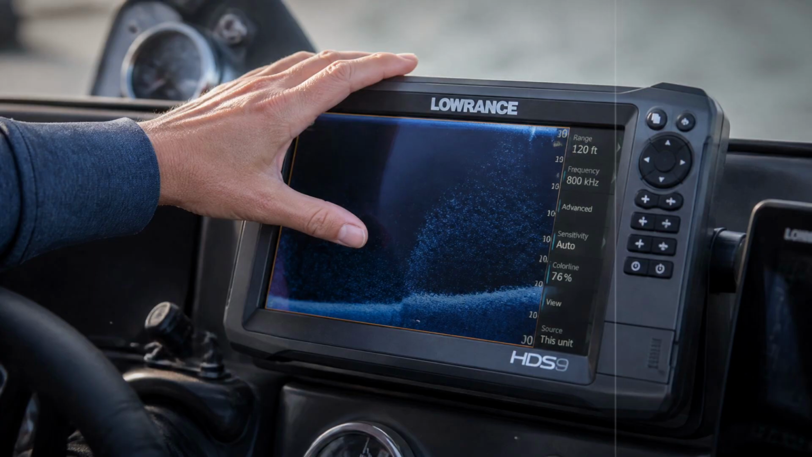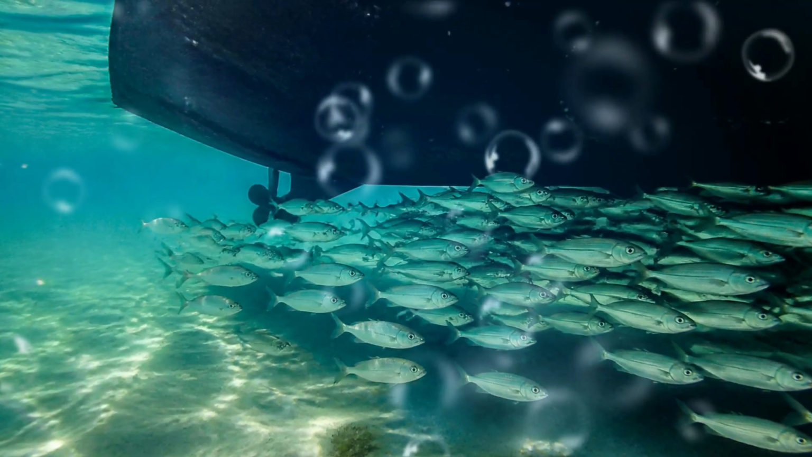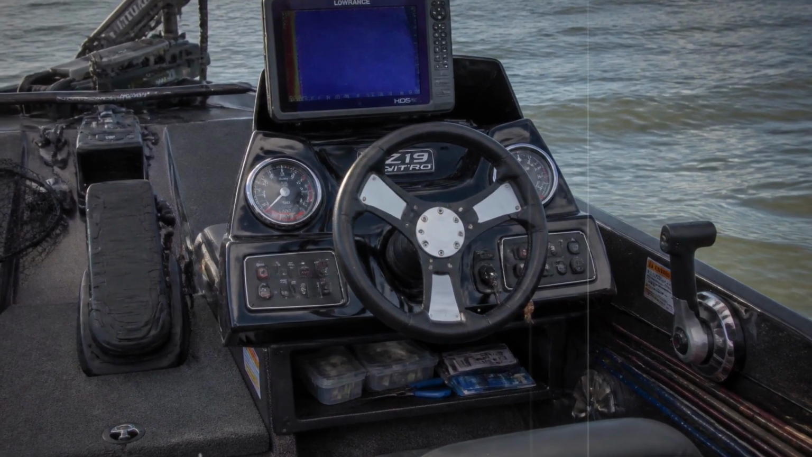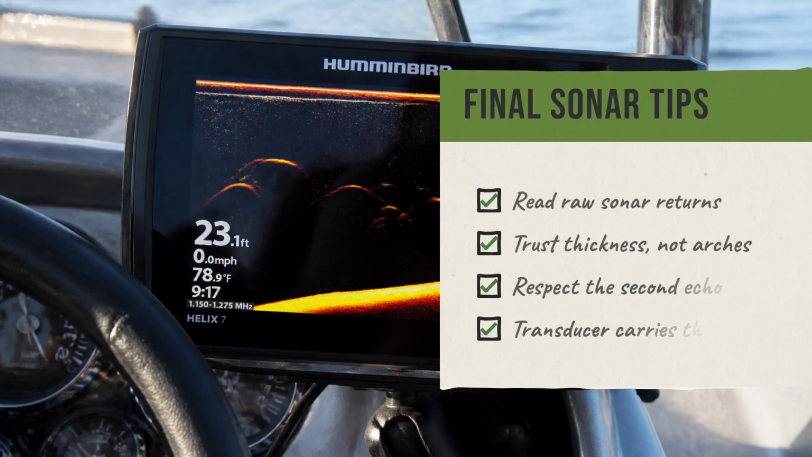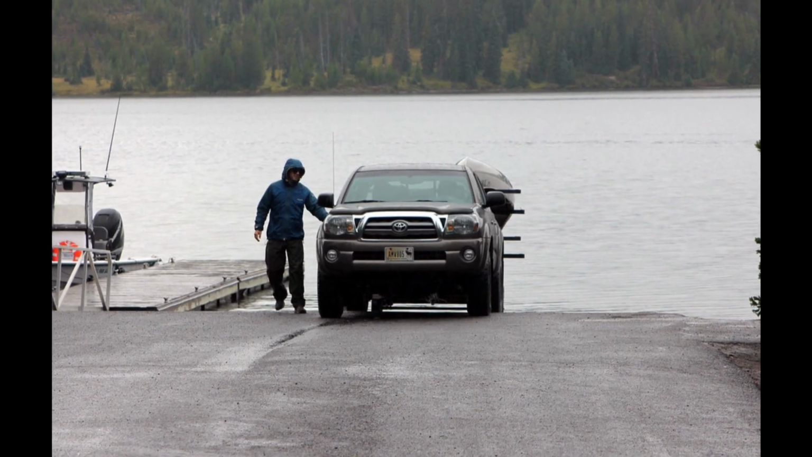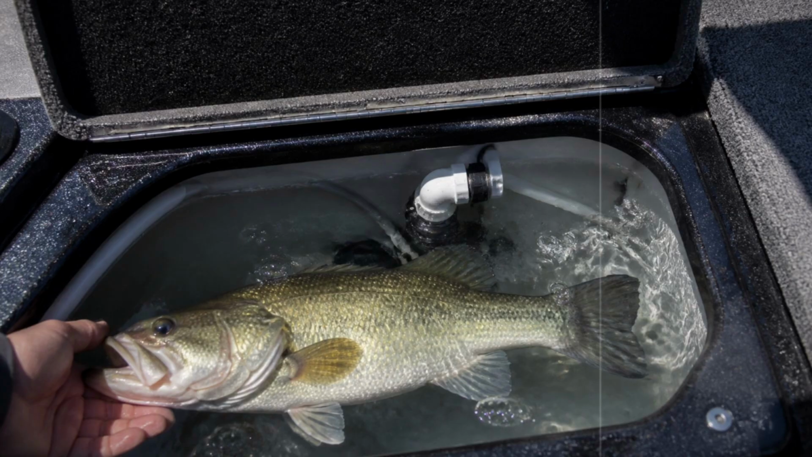Your unit was never the problem. It was tuned to look clean on a shelf, not to show you what's living under your boat. The tournament guys aren't running secret hardware. They just flat refuse to let the screen guess for them. Read the raw returns, trust the thickness over the arch, respect that second echo, and remember the transducer is the part that carries the picture. Do that, and you'll walk the ramp reading your screen better than most of the boats tied up around you. And honestly, that kind of quiet confidence is what puts fish in the box.